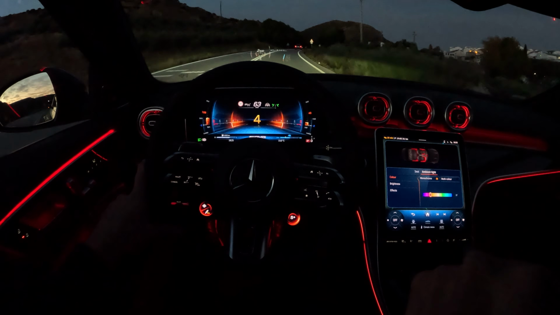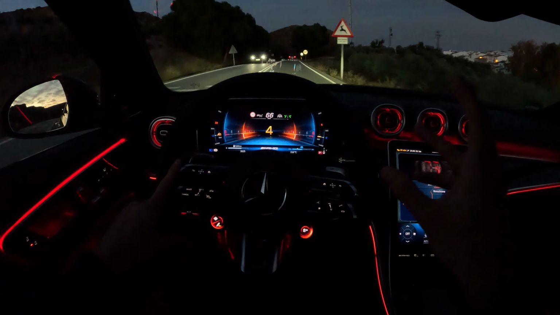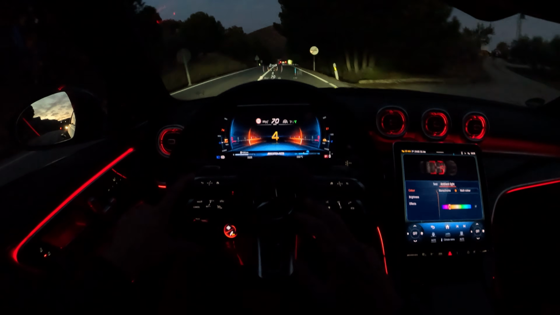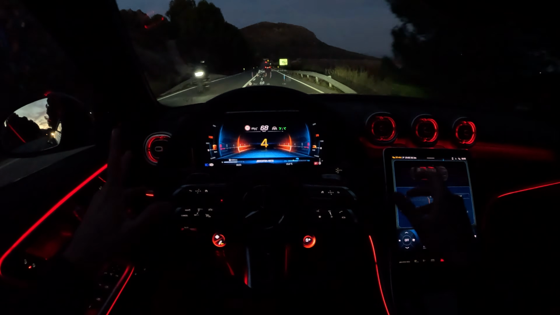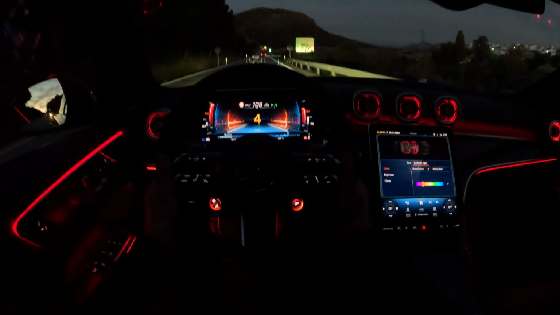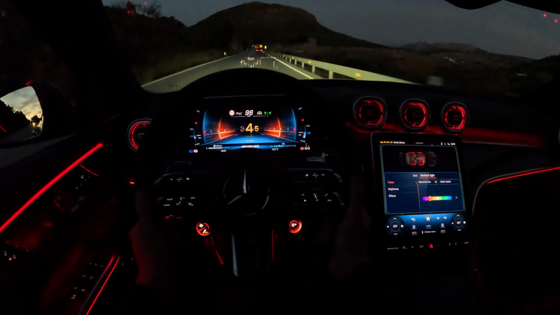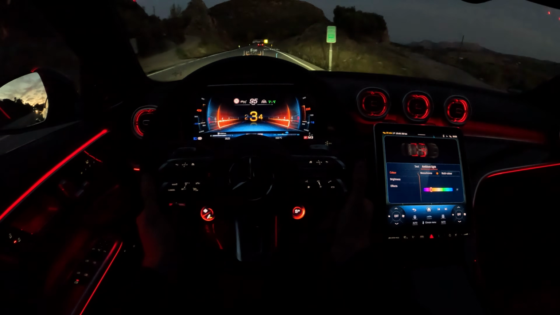But if you ask me as an AMG fanboy and petrolhead, is this still a C63 compared with the old legendary C63s? I would say no, it's not. But it's a whole new car, it's a new character. Now it's a bit louder. You hear that?